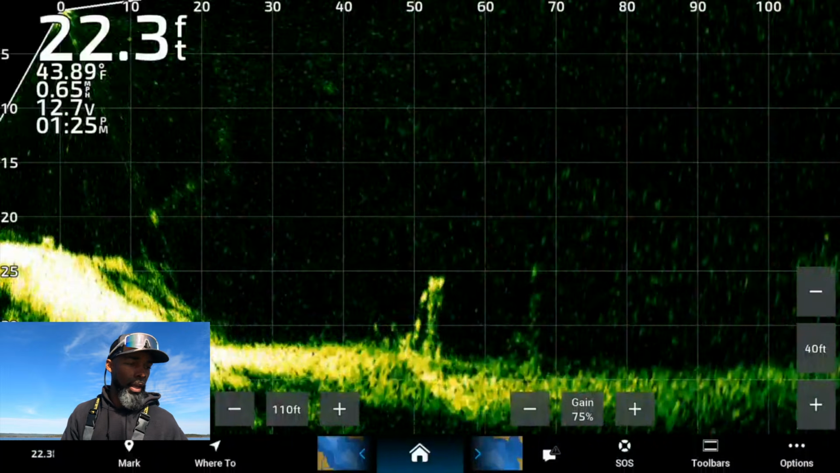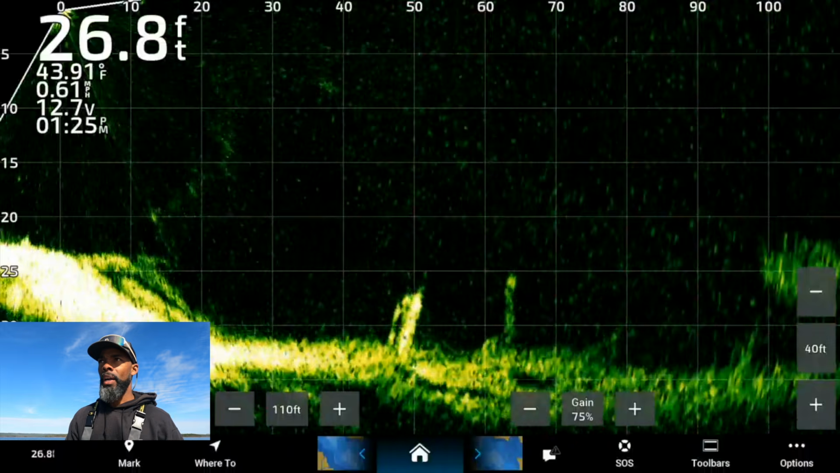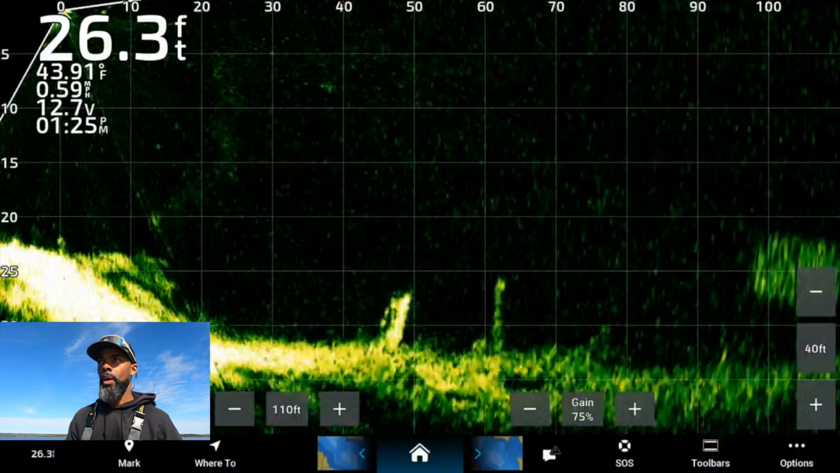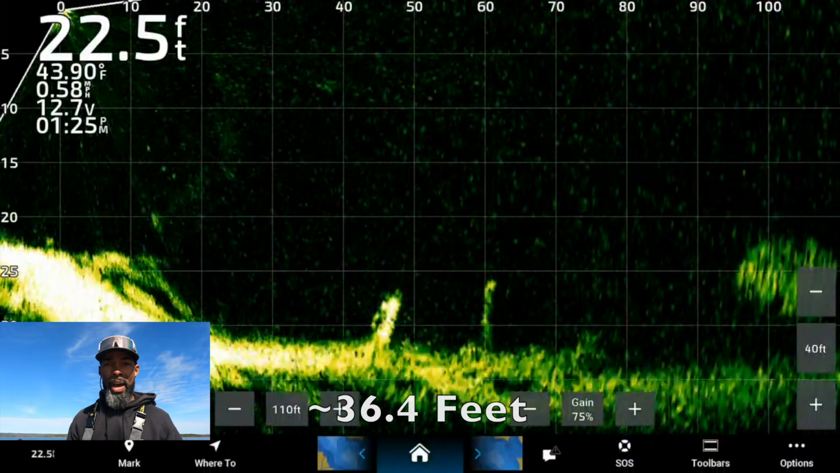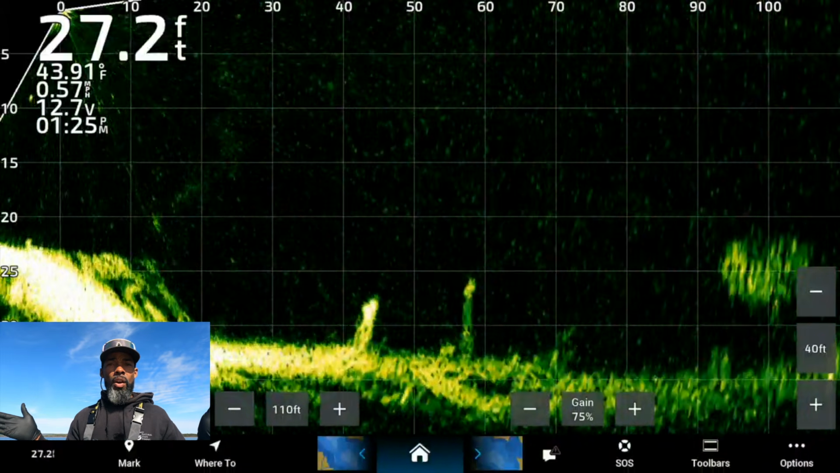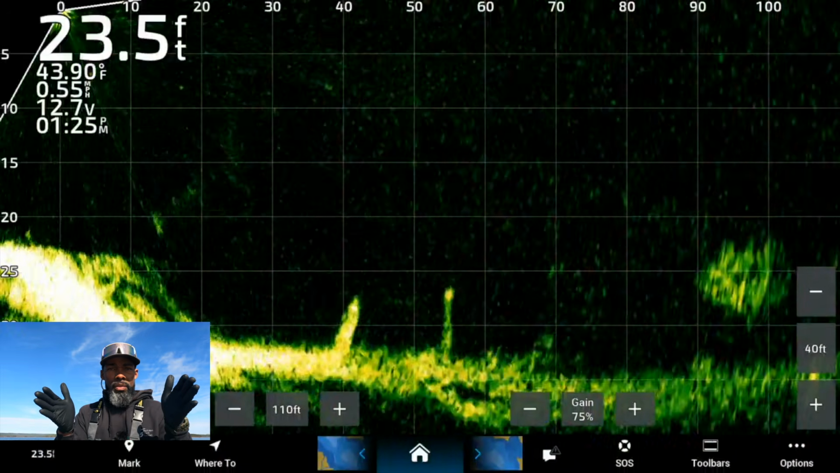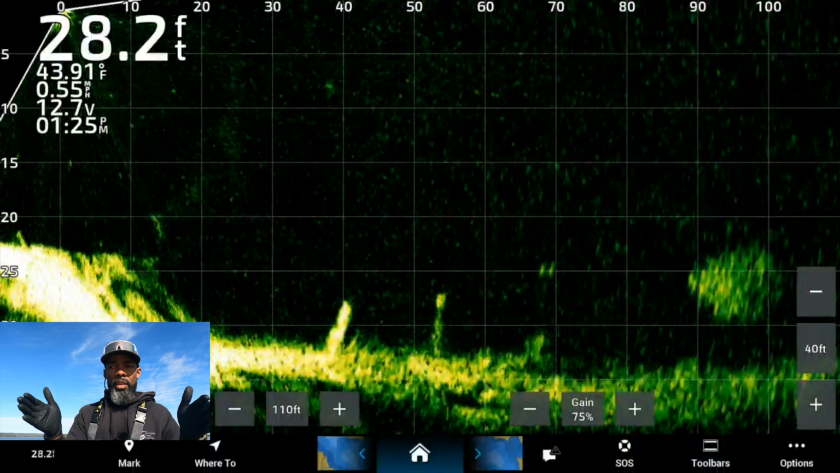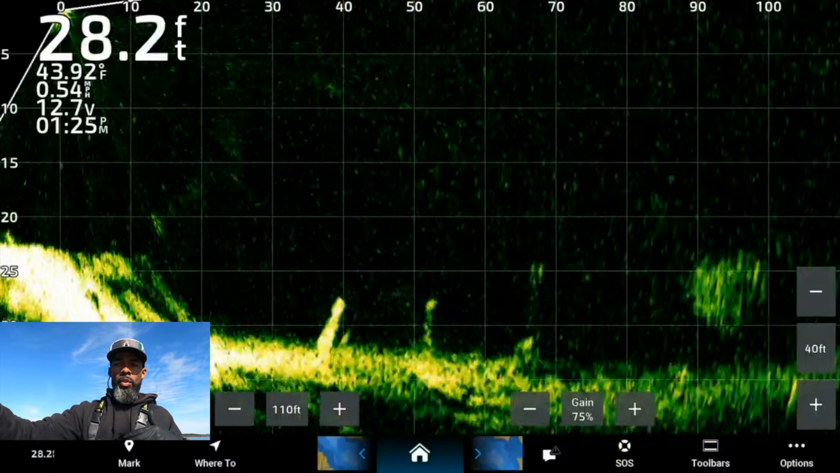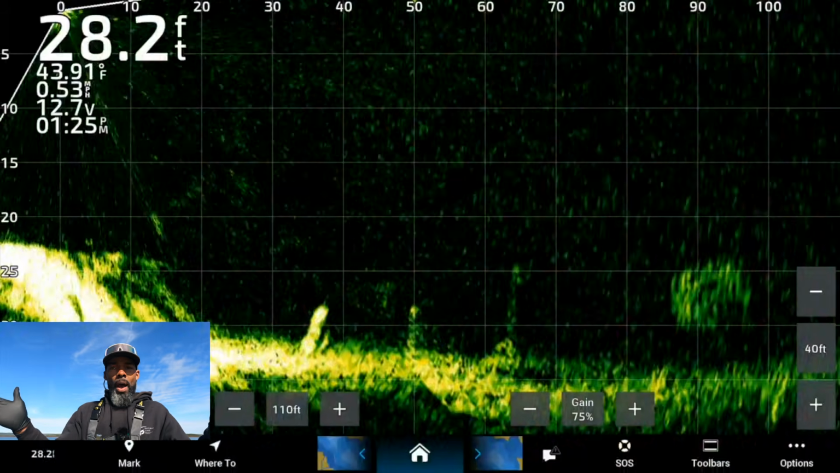I'll do the math on it and let you know exactly what it is, but I'm estimating it's going to be somewhere about 40 feet wide. The cone angle is about 40 feet wide. It's really hard to pick up tiny images. Even a 12, 13, 14-inch crappie at 100 feet away from you is really small in the wider scope of things.